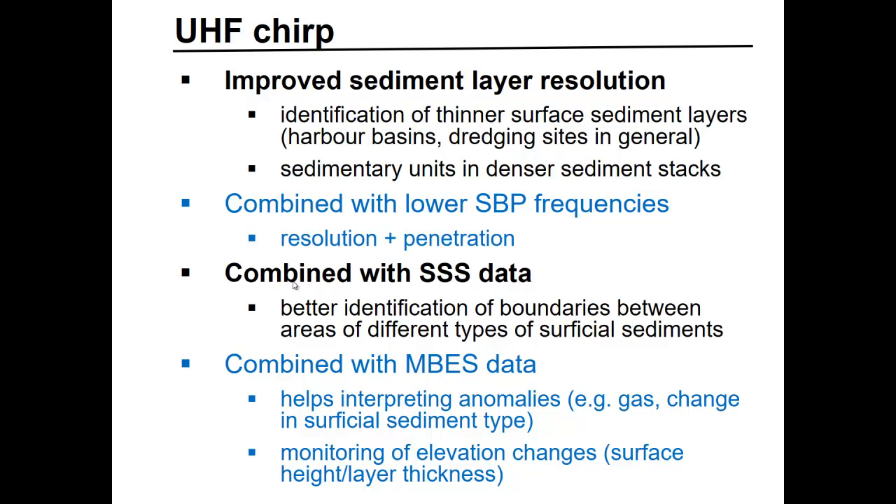Very interesting. If you combine side scan sonar with ultra high resolution, you can get better identification of boundaries between areas of different types of superficial sediments. If you combine multibeam data with ultra high resolution, it helps a lot for interpreting anomalies related to gas changes in superficial sediment types, and also some changes in topography of the surface. So to have an ultra high resolution CHIRP on board in any survey is very, very interesting.